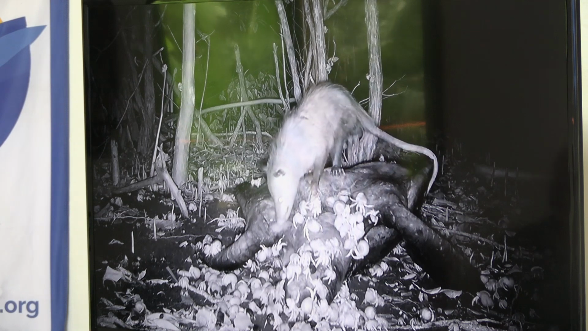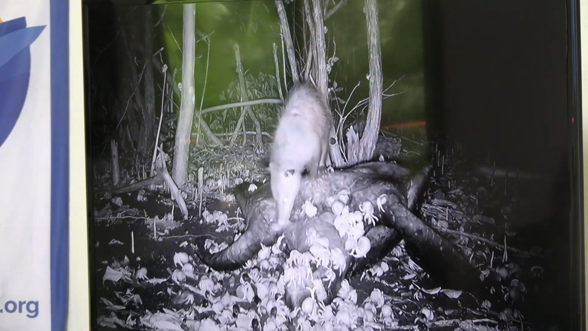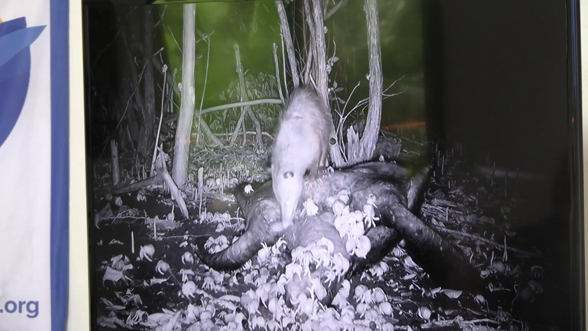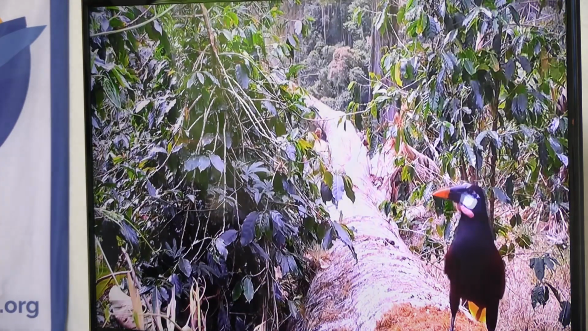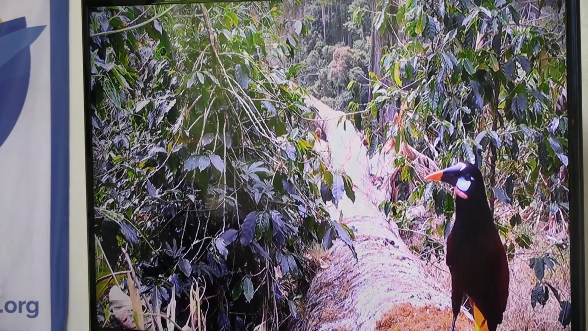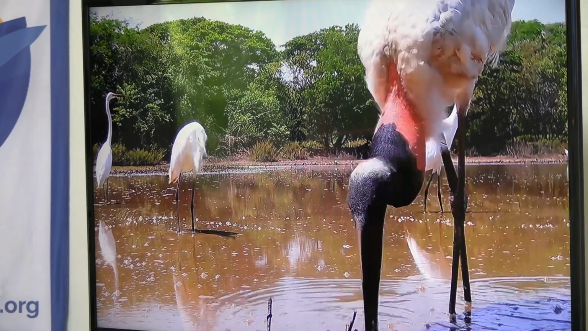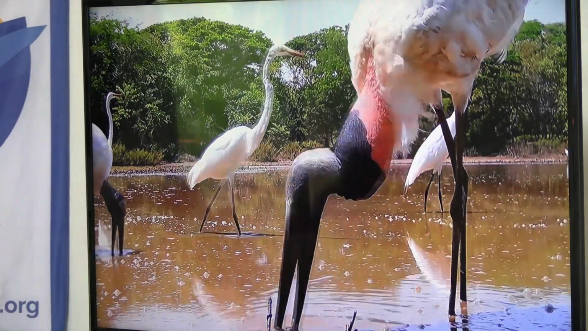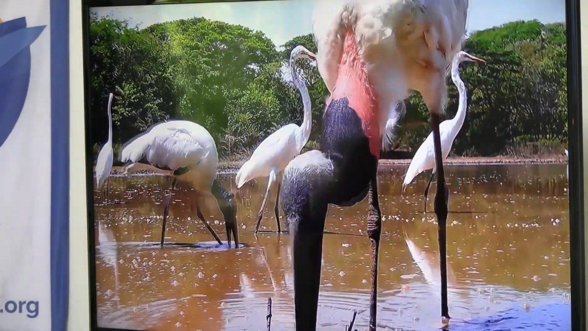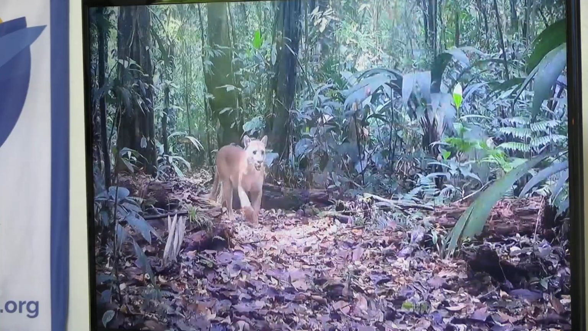This is a battle royale. I don't know why this is happening. I found a dead sea turtle on one of the farms that's on the beach. There's a lot of hermit crabs. This is that coffee farm in the Central Valley in Orotina. This is a hobby roo. How tall are they? About, yeah, they're big.